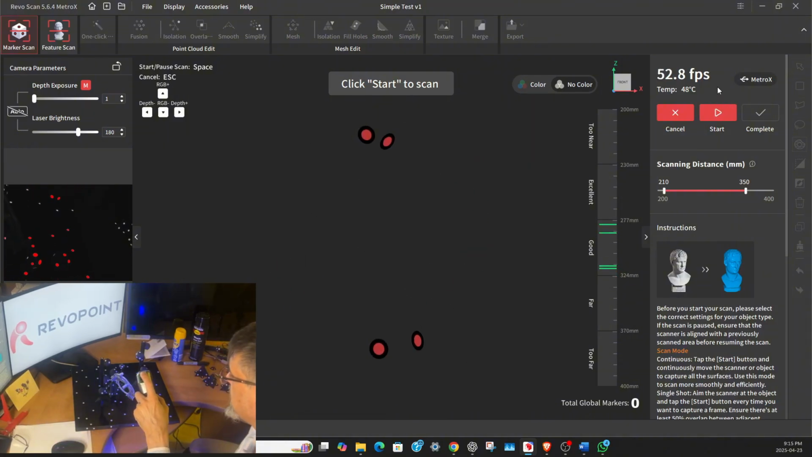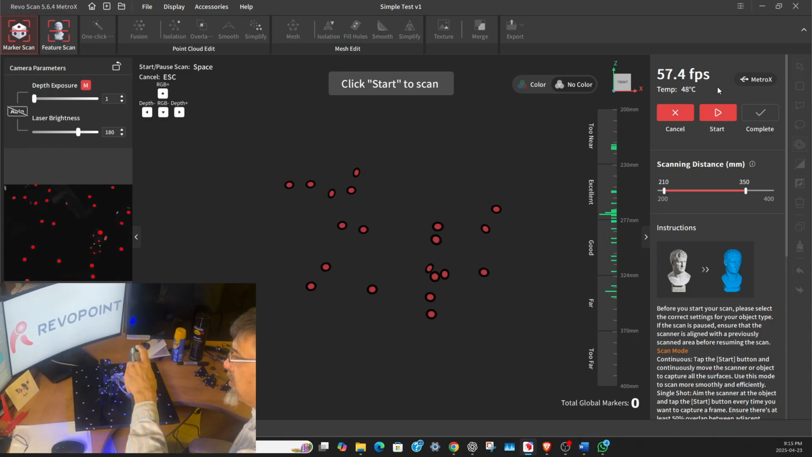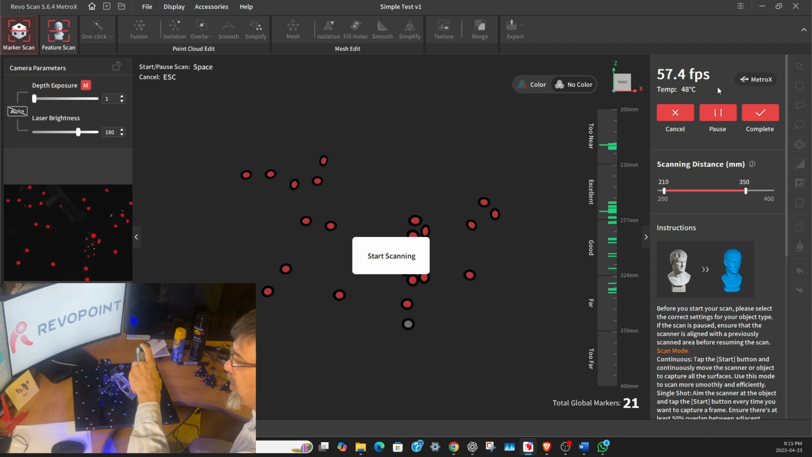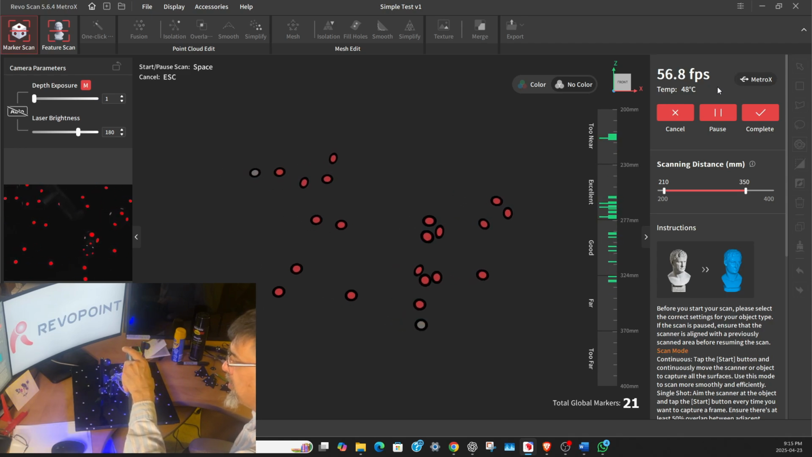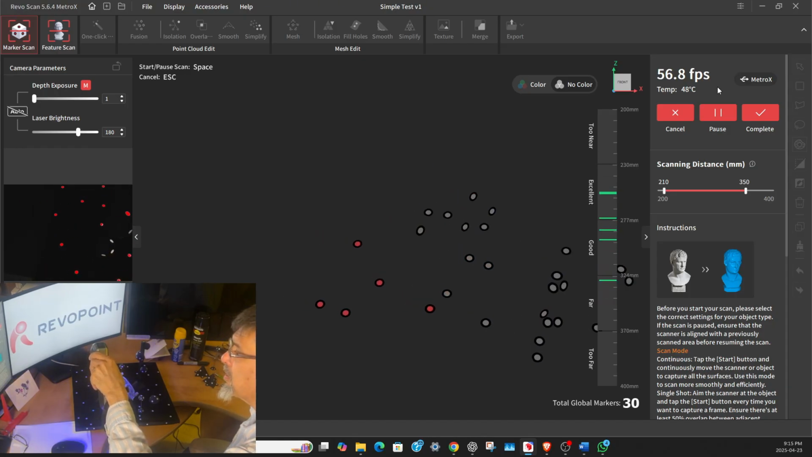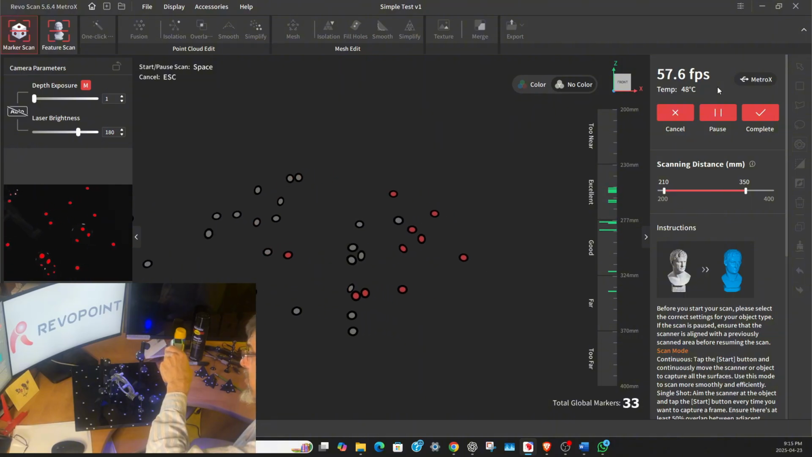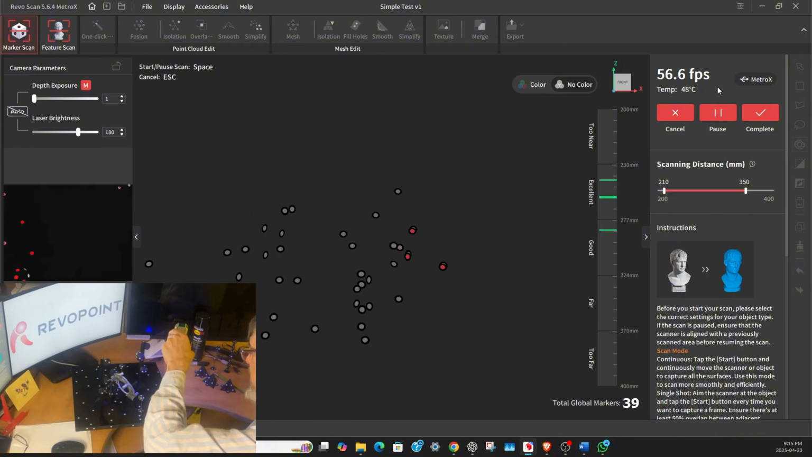This time we use the scanner. Remember, hold it still in the green before you start and watch your count of markers go up. And just nice and steady at first.